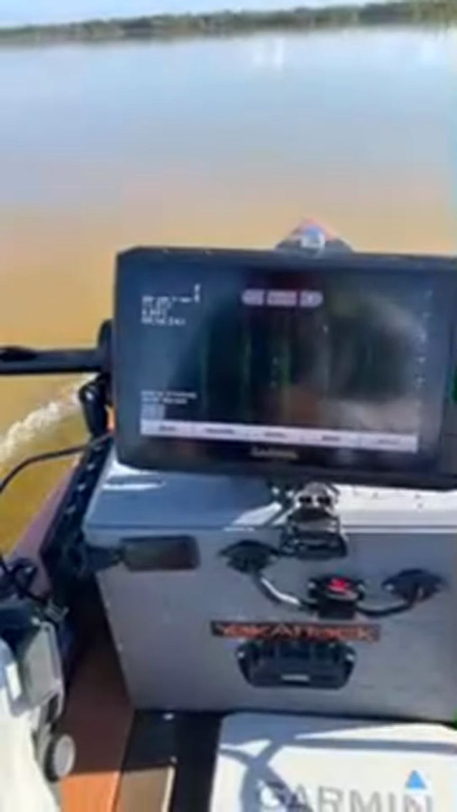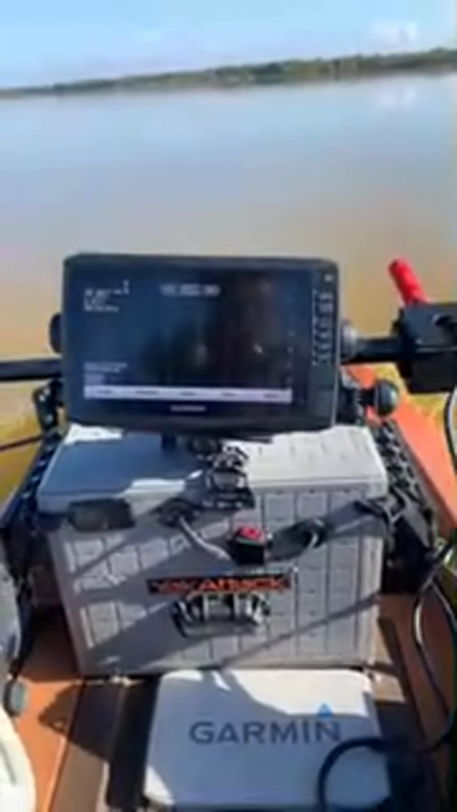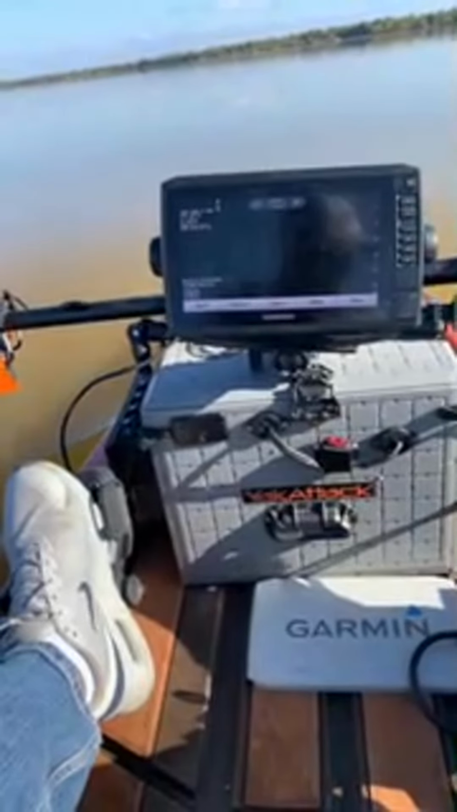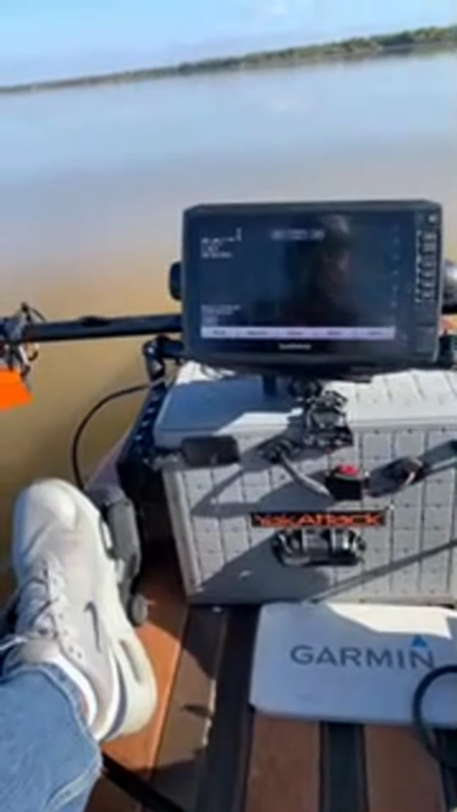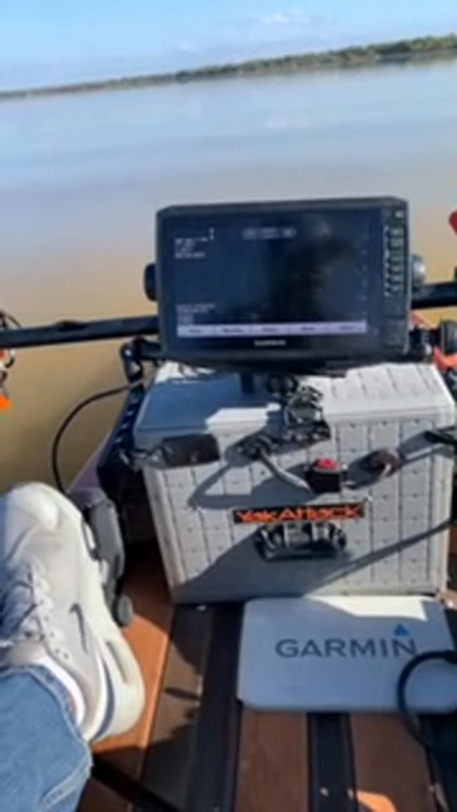Now, I'm getting less speed with the Garmin being in the water. So let me turn the prop down. What I need to do is turn the Garmin motor to the side, that way I can actually get it completely out of the water.